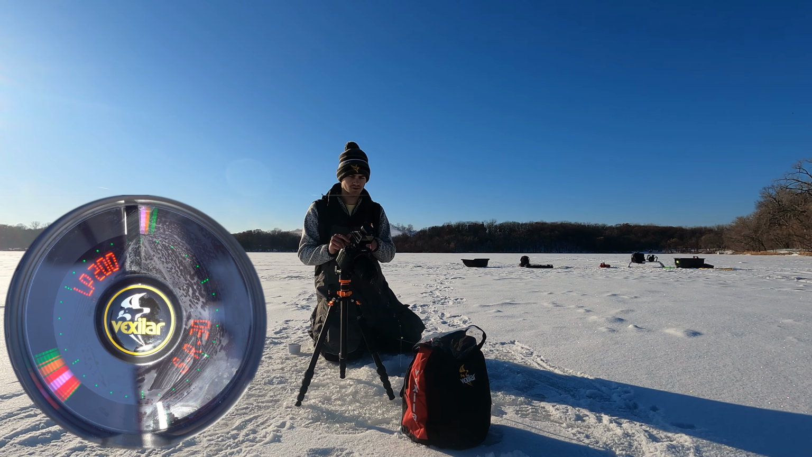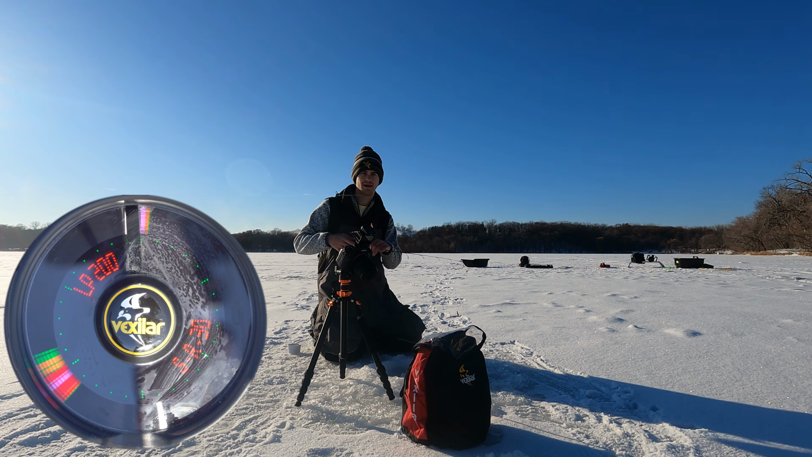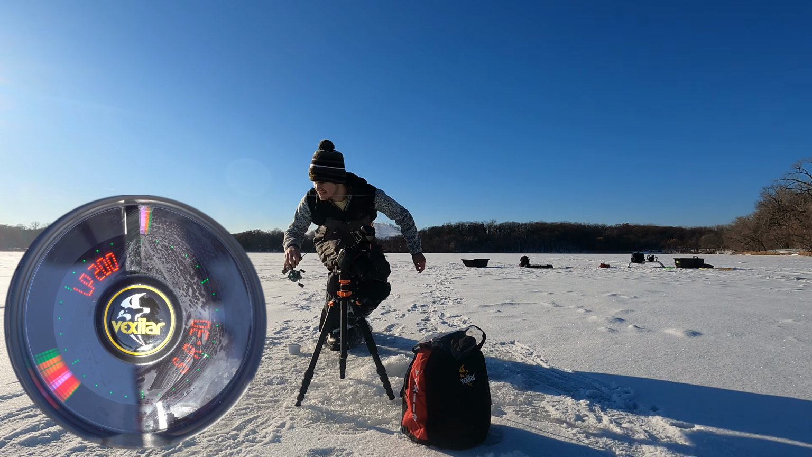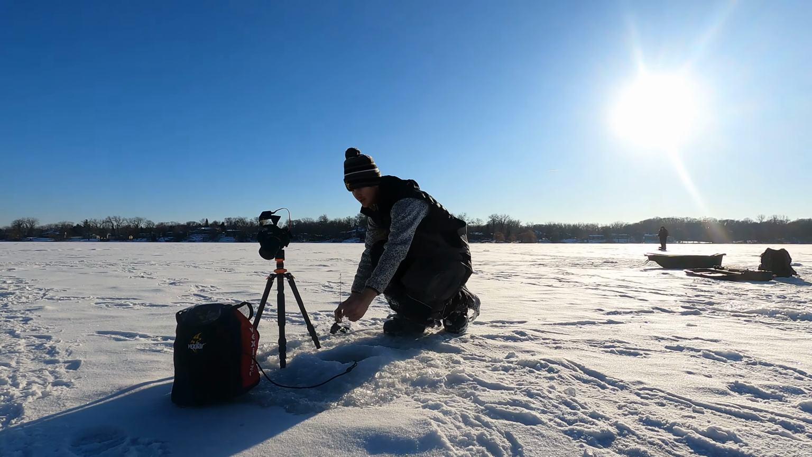I'm actually gonna move to a different hole. I fished this one for about 5 minutes after the fish. Not a bite. I want to keep working more water, trying to see where these fish are at. I'm gonna go deeper, see if there's anything out there, guys. Alrighty, let's drop down here.